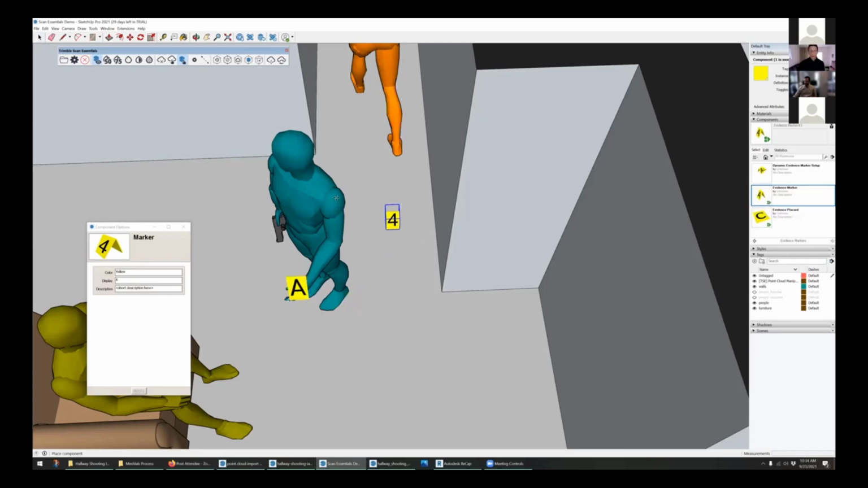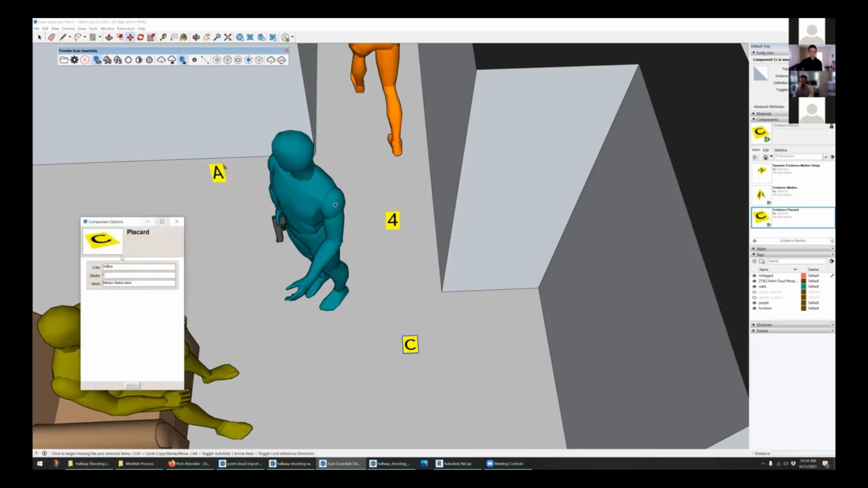That's right. And then once we have them placed, you can open the component options dialog. That's also going to be in the window menu. If you click on one of these, that gives you options for changing the color, and changing the number.